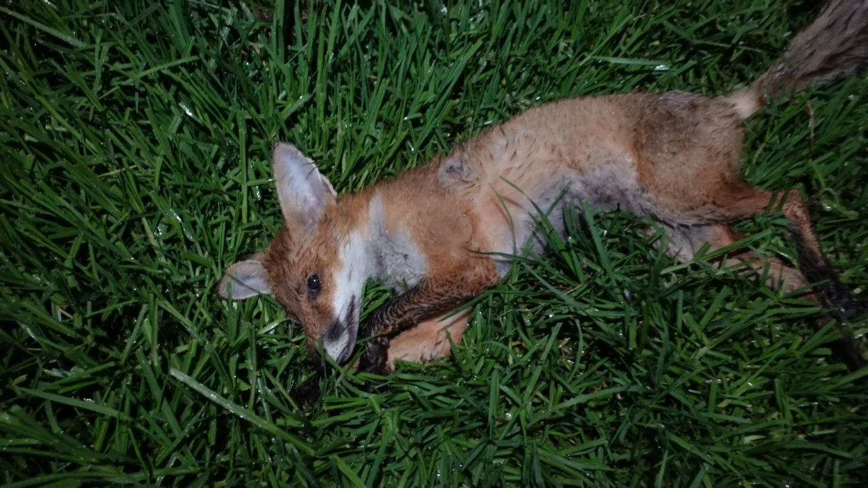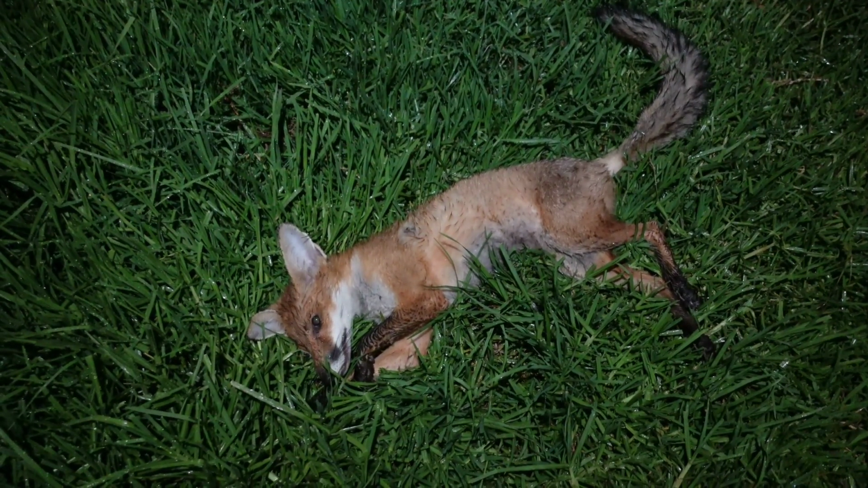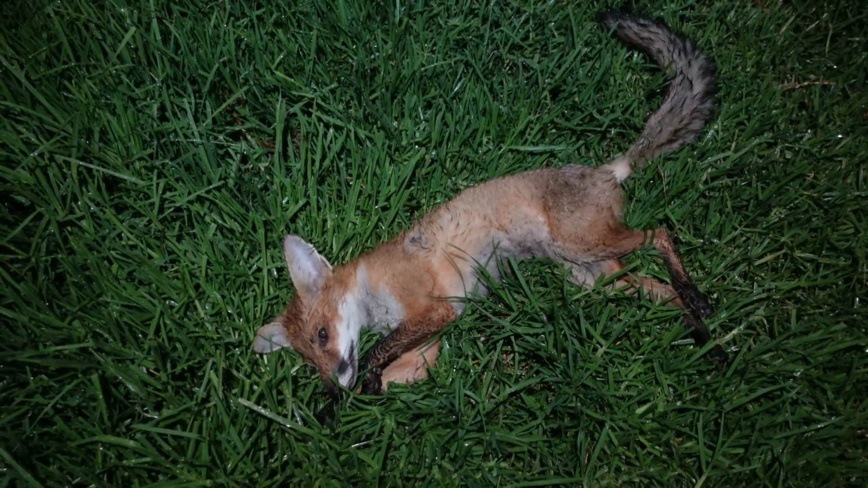I'm not going to muck around with this vixen too much. She was hard to find in this long grass and it's just starting to rain again, so let's get out of here. Righto, not a bad little night. I managed to get back to the car, not too wet, so that's a good little finish. 4 foxes and a couple of rabbits. It's just about to start raining again now, so I'm going to pack up.